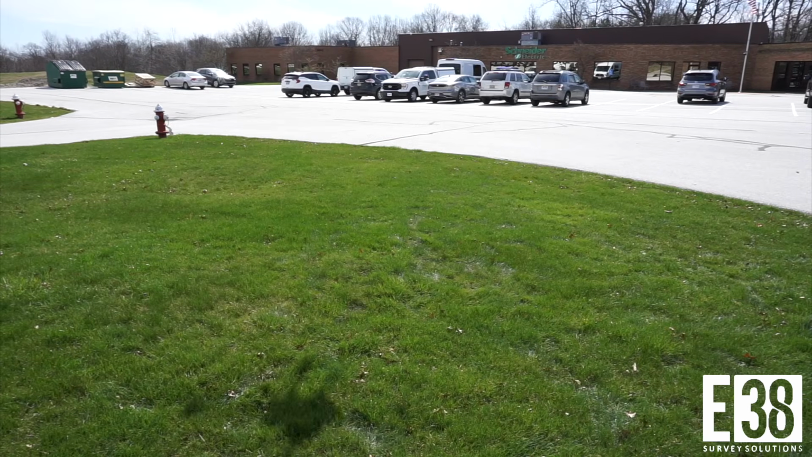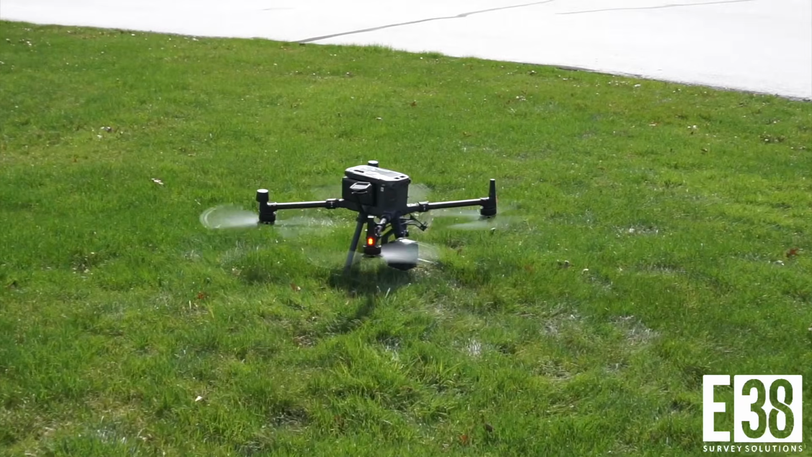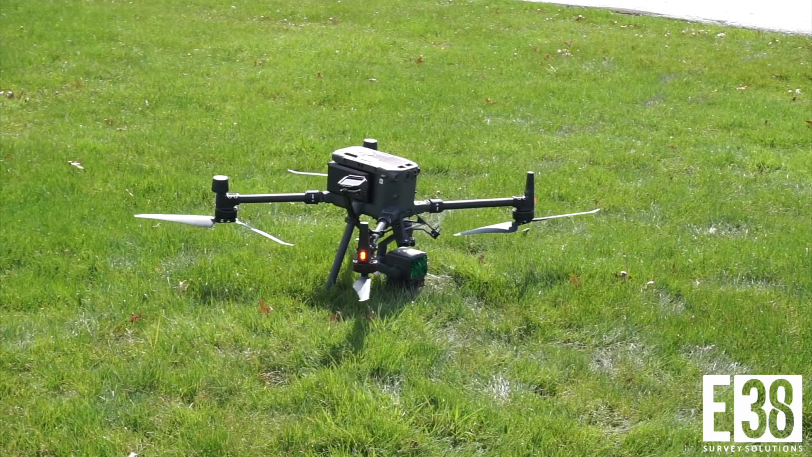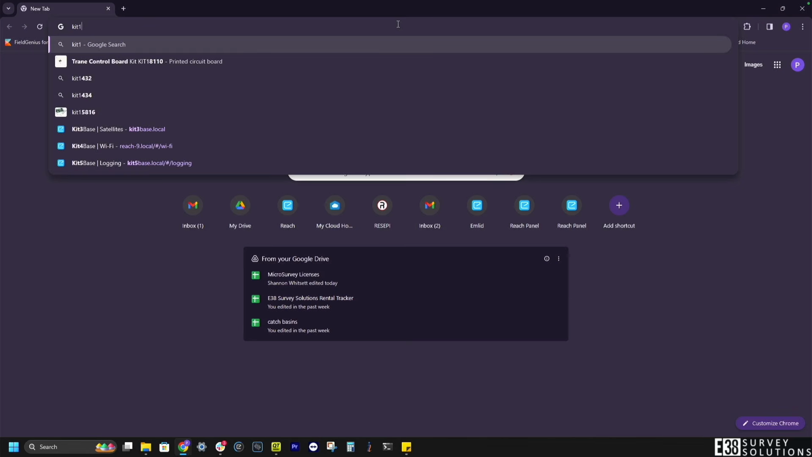Now that our flight is complete, we can power down everything and head to our PC for processing. I'm going to start by downloading my base's log for the mission.